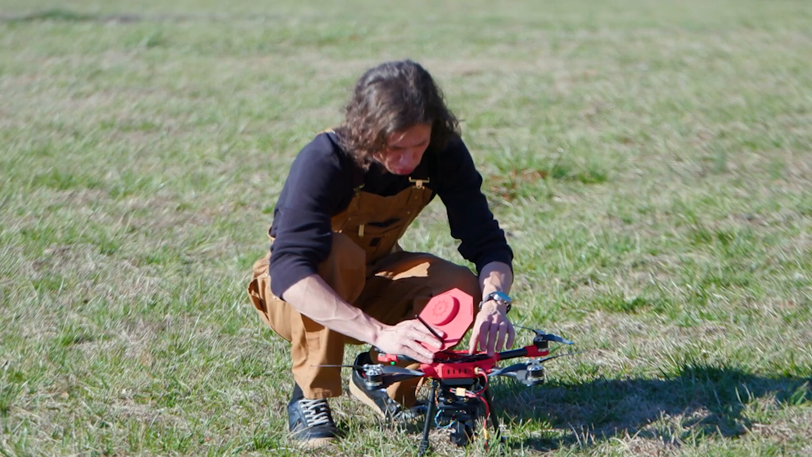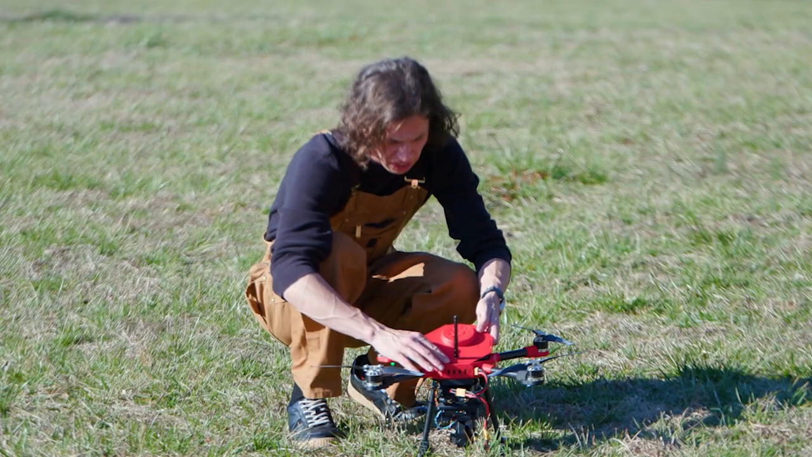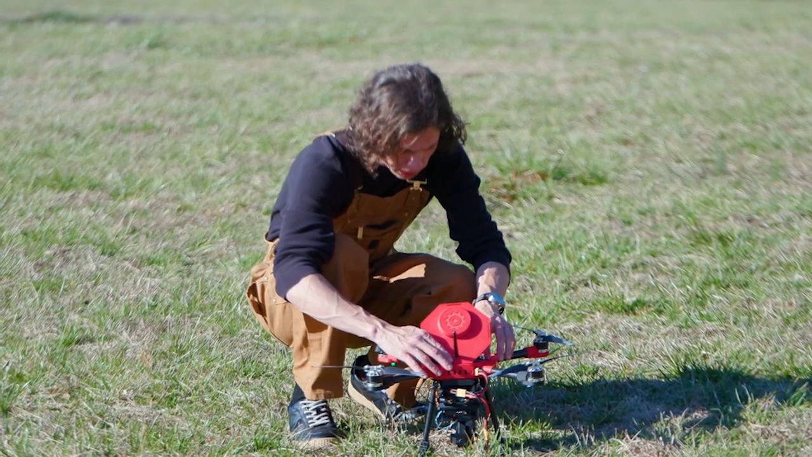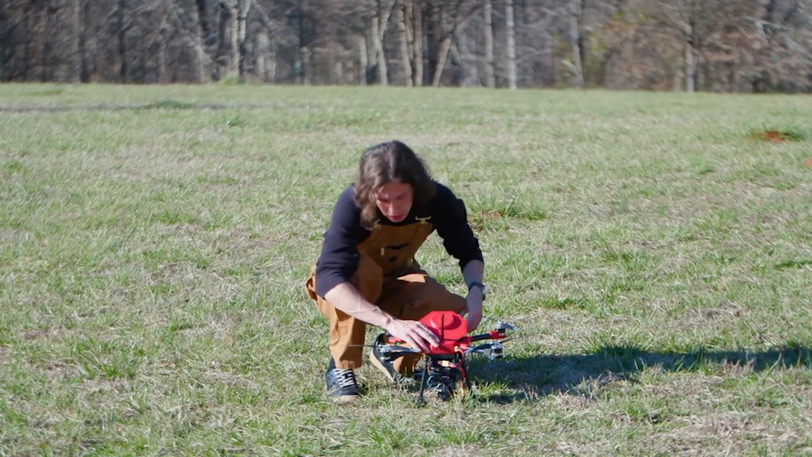And I just realized the radio that I was just thinking about that got disconnected would really have no effect on that MK32 controller, because that uses a separate radio connection here via these antennas.